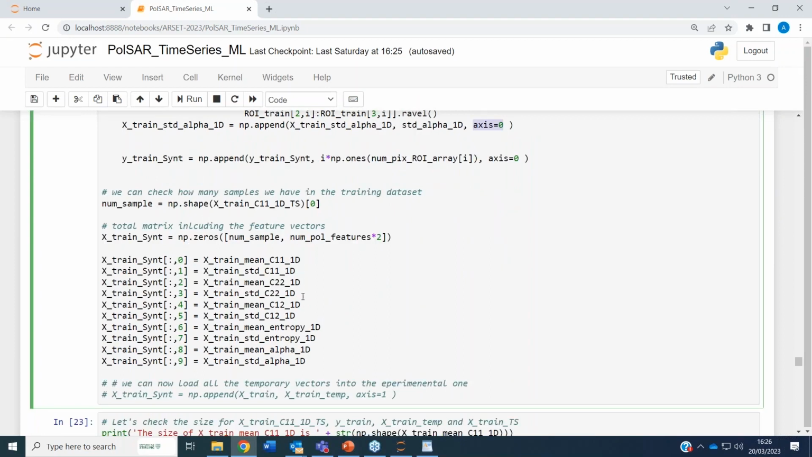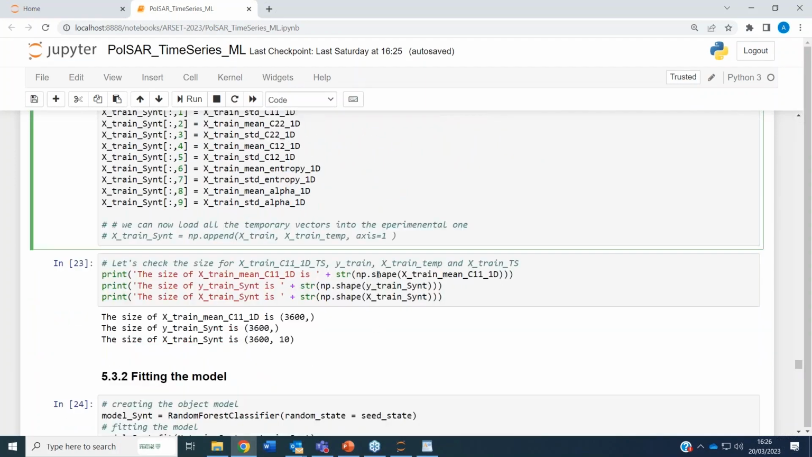And here we build all this inside this feature vector, which now has 10 dimensions. It was 5 before, but since we are extracting 2 time features for each polarimetric feature, we have at the end 10 features in total. We can run this, and then we run this one to look at the size of these things.